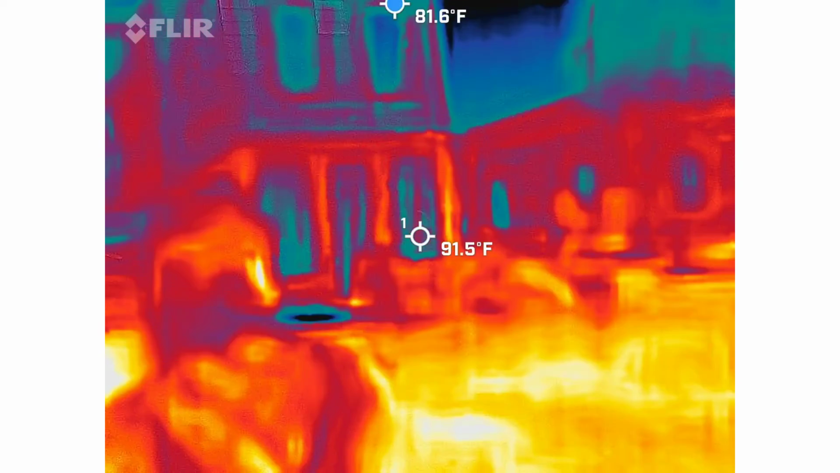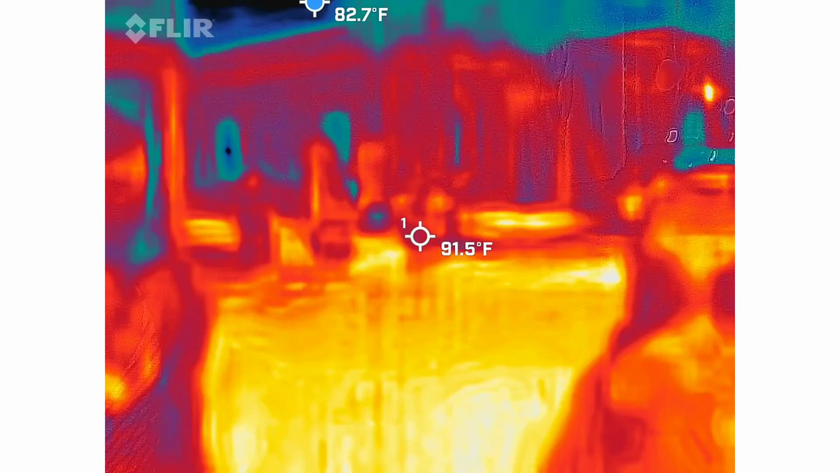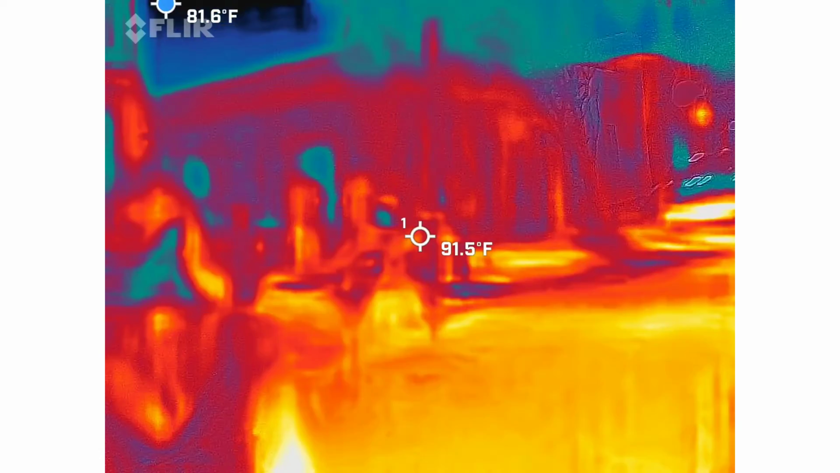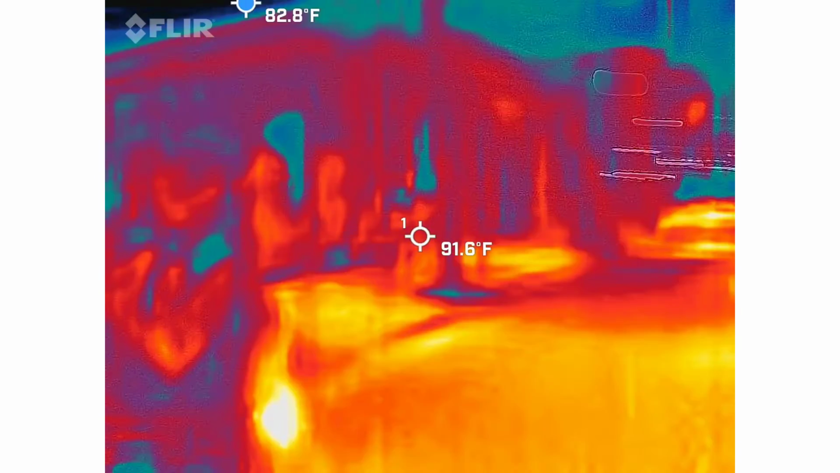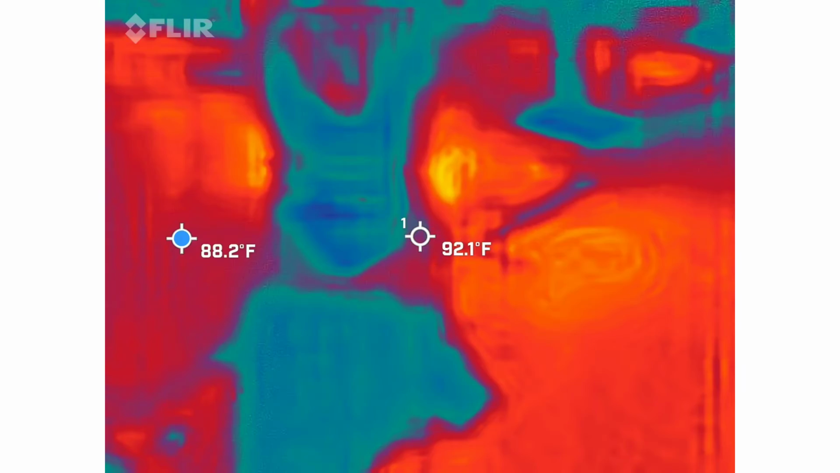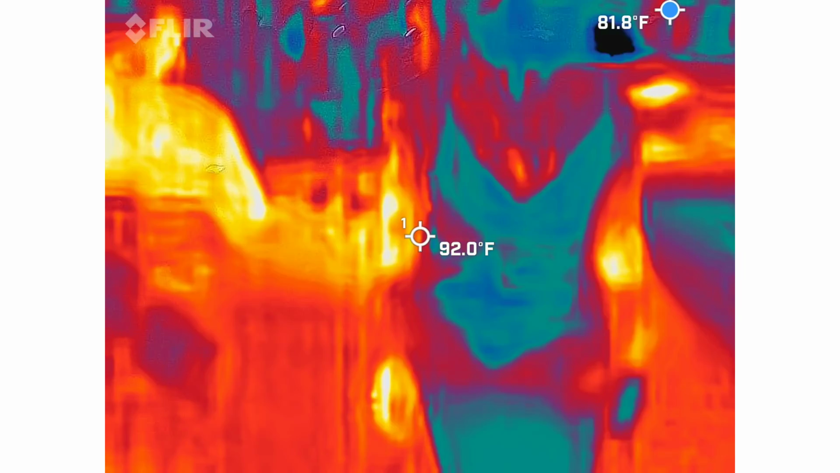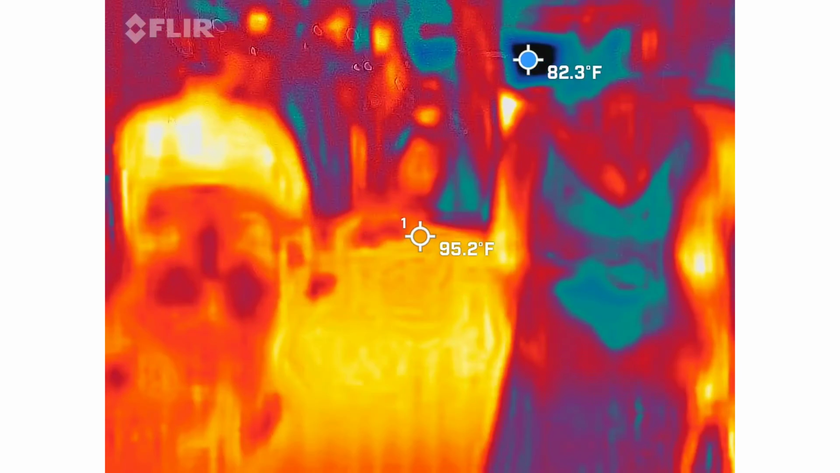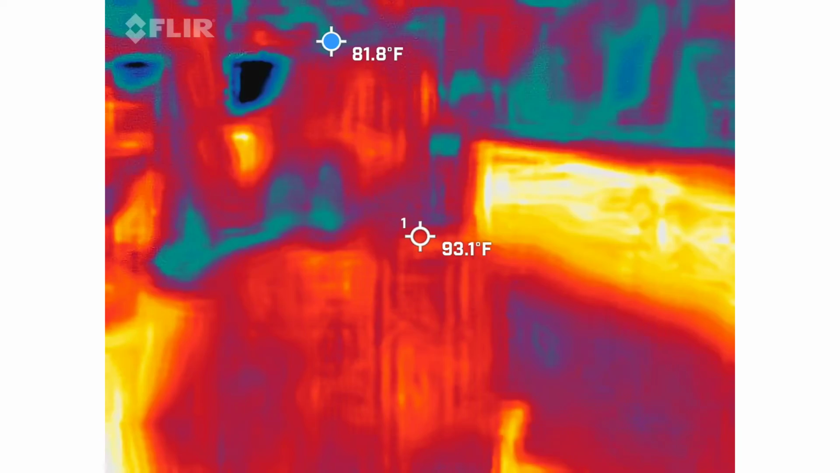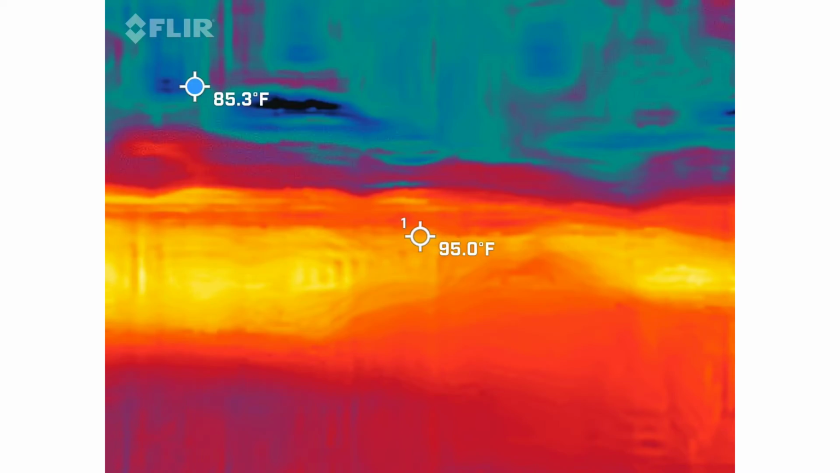Okay, that's probably why. You scared me there for a second. I mean, everybody's glowing, but your whole body's just real bright. That's what it is. Stop it. Gotta give it a second. There you go. Okay, back on.